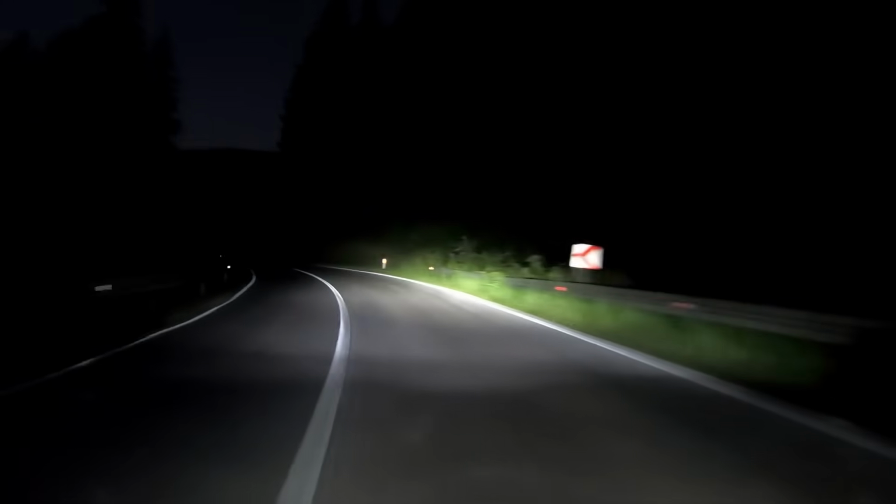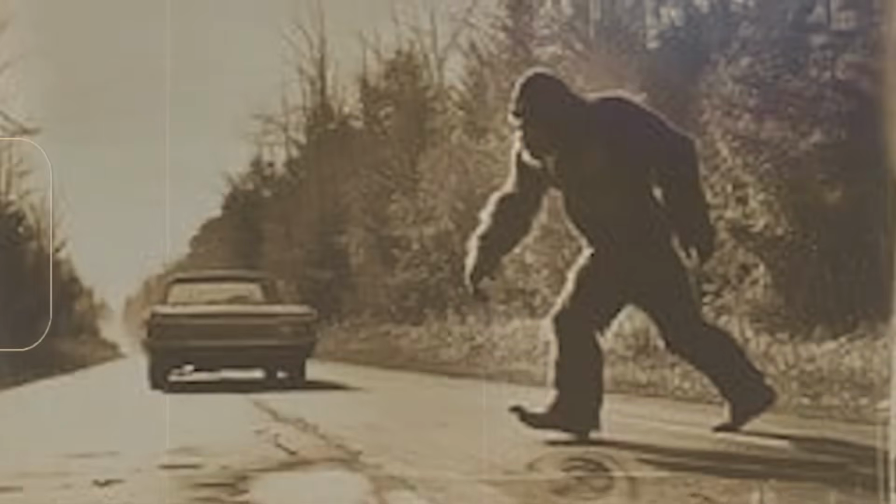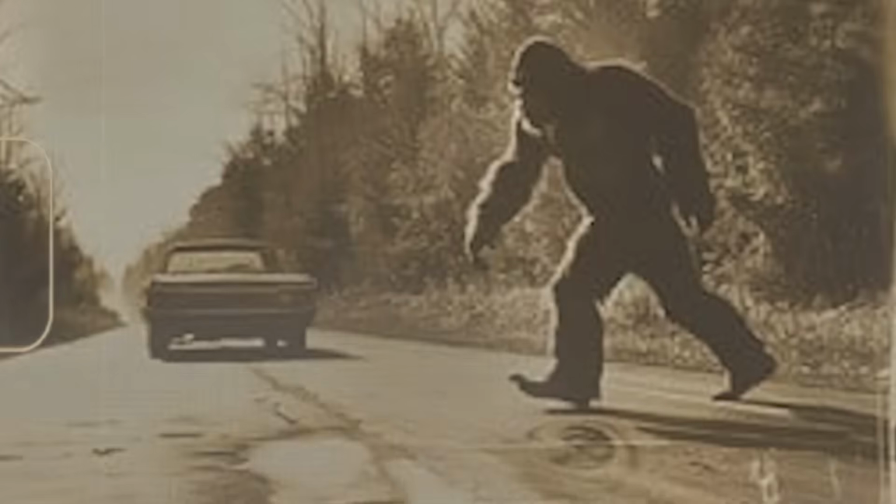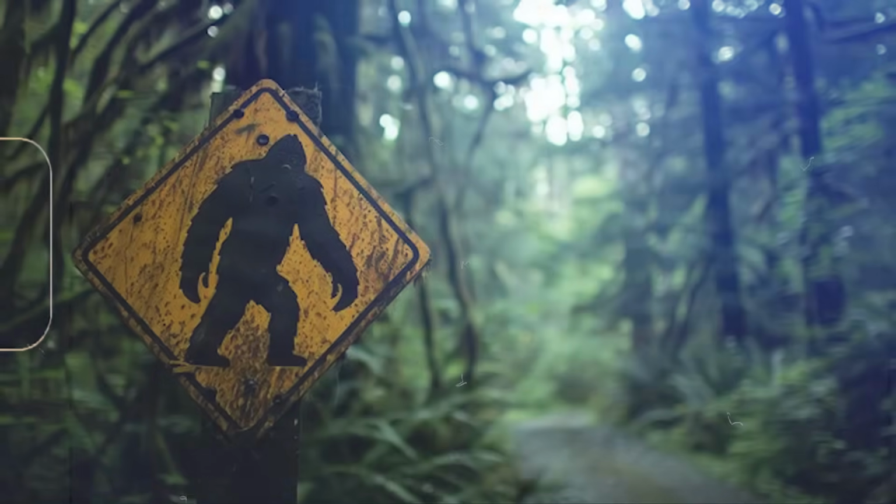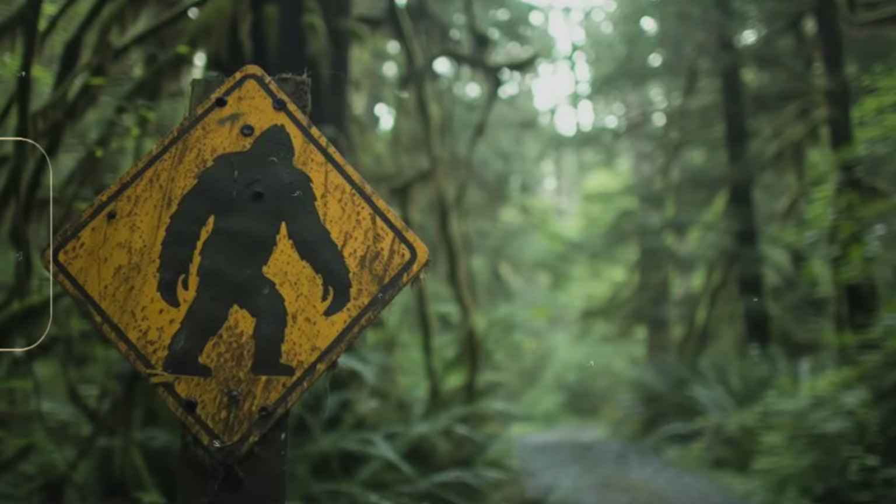He directs them to a specific stretch of road, one that has become infamous in local lore for frequent Bigfoot crossings. Over the years, numerous locals have reported seeing large, strange figures darting across this stretch of road. Figures that seem to appear from nowhere, crossing the highway in a flash before disappearing back into the dense woods just as quickly as they came. These sightings aren't isolated events.